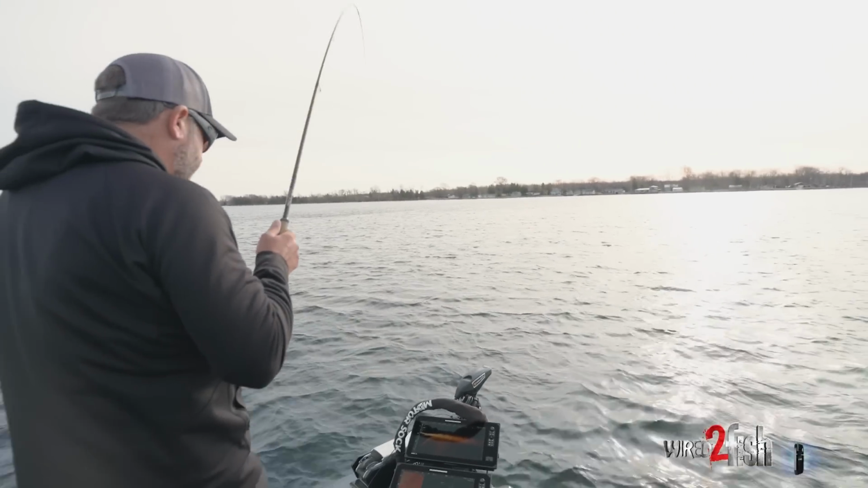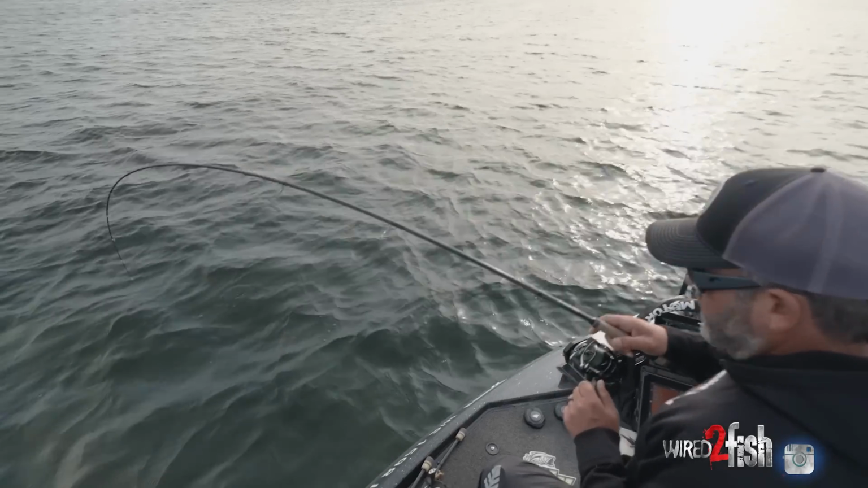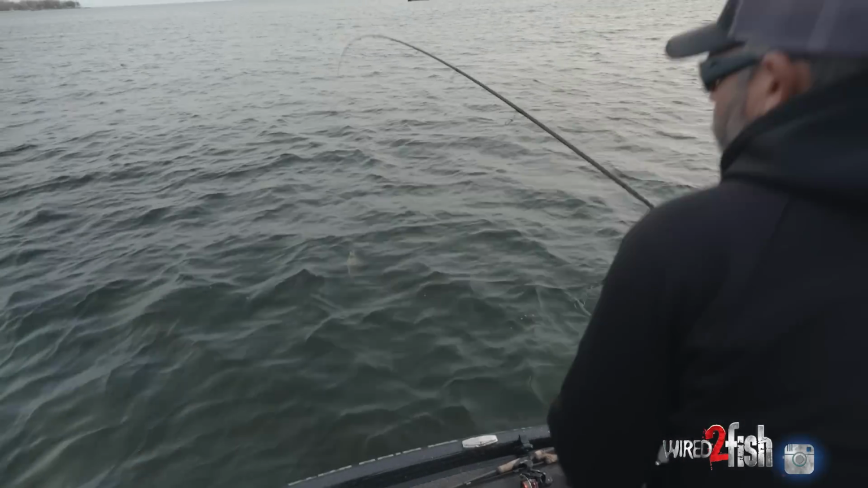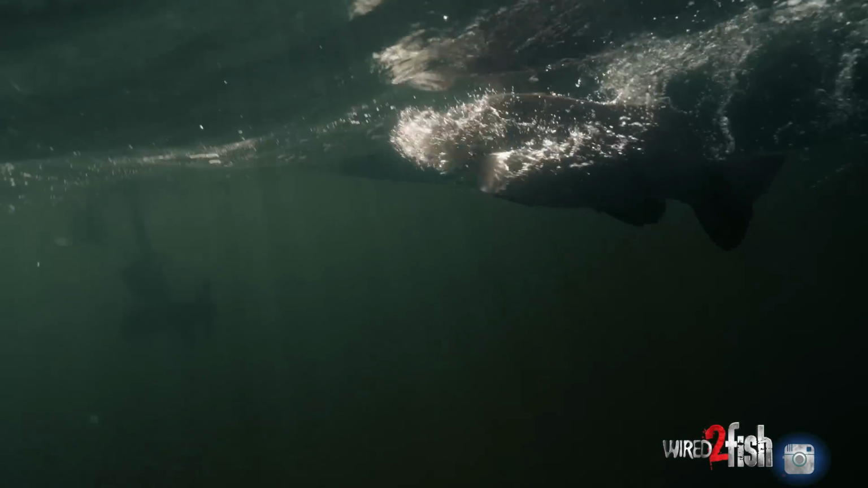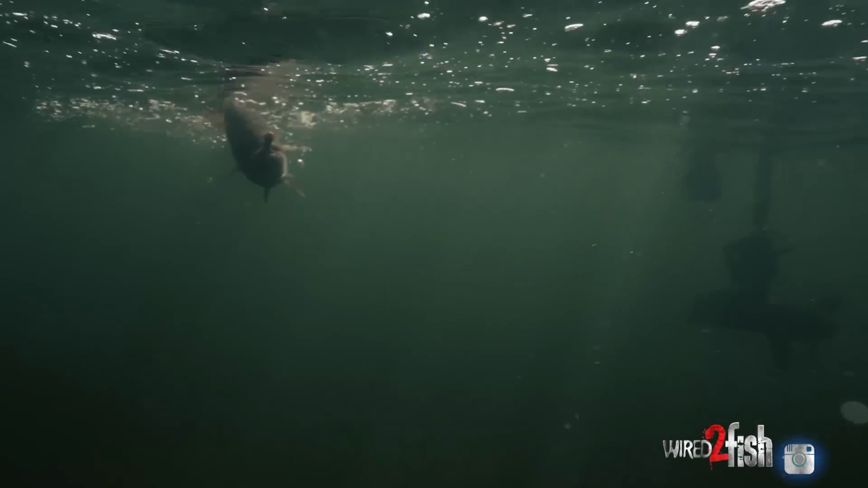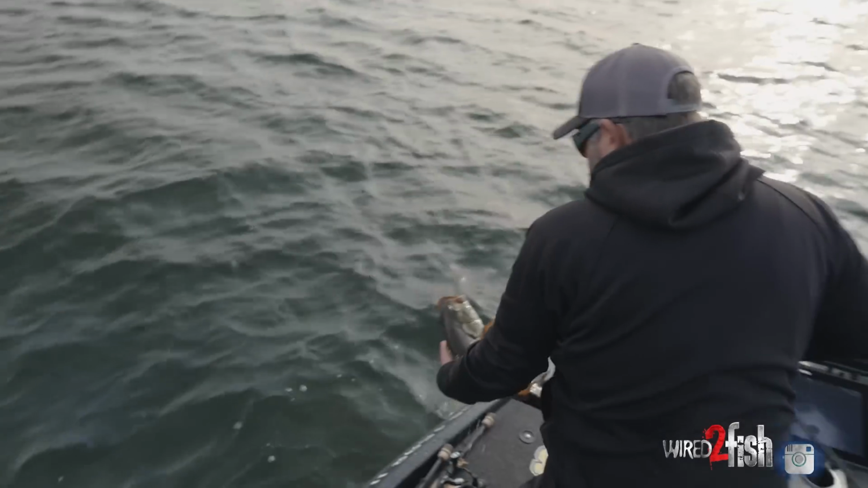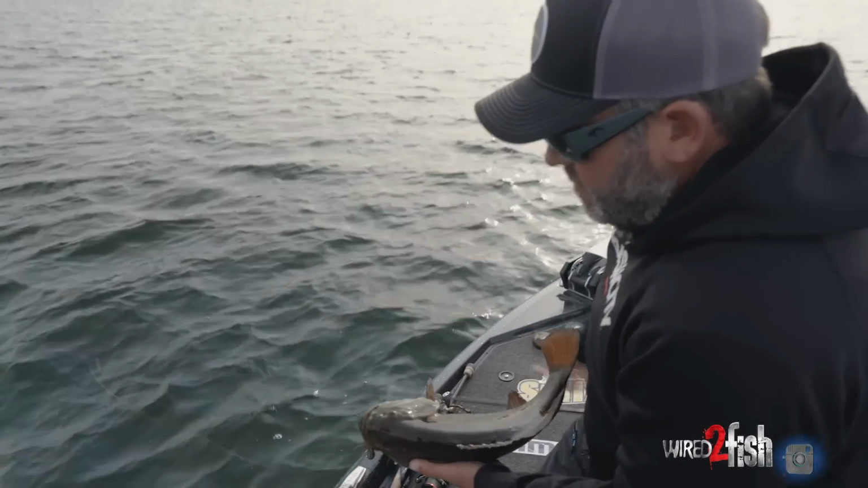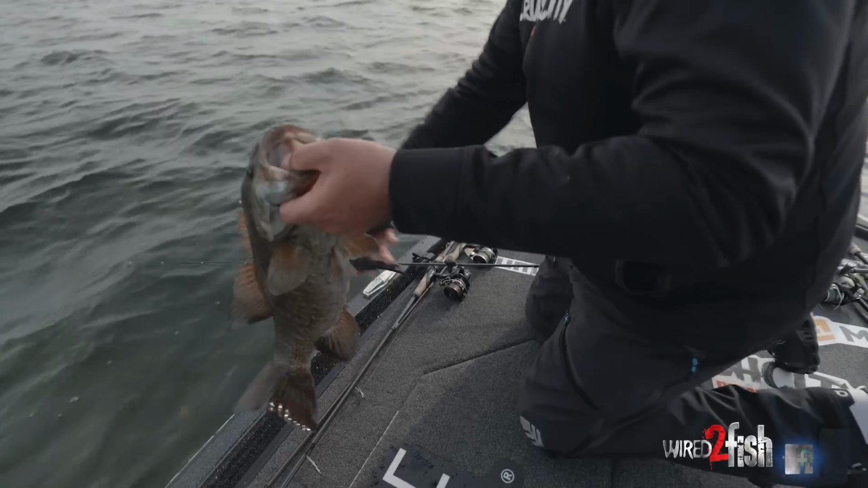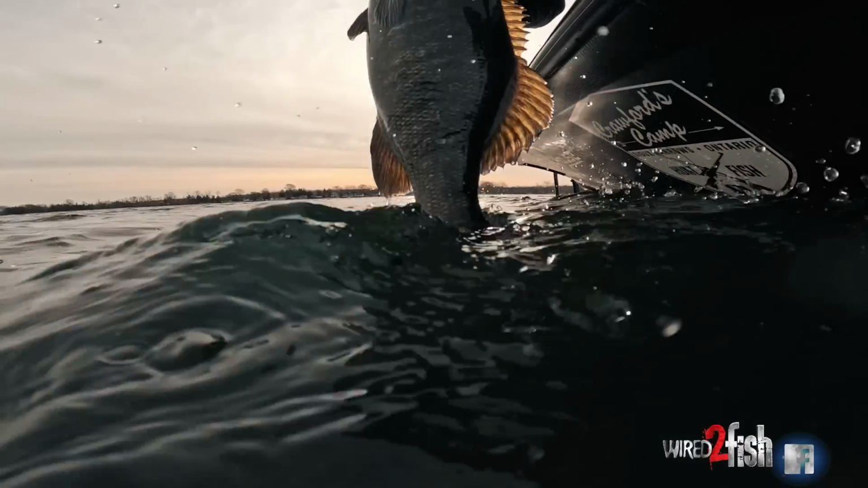That's a big one. And that right there is what Sturgeon Bay is all about. Start off the day with a 5. Beauty.